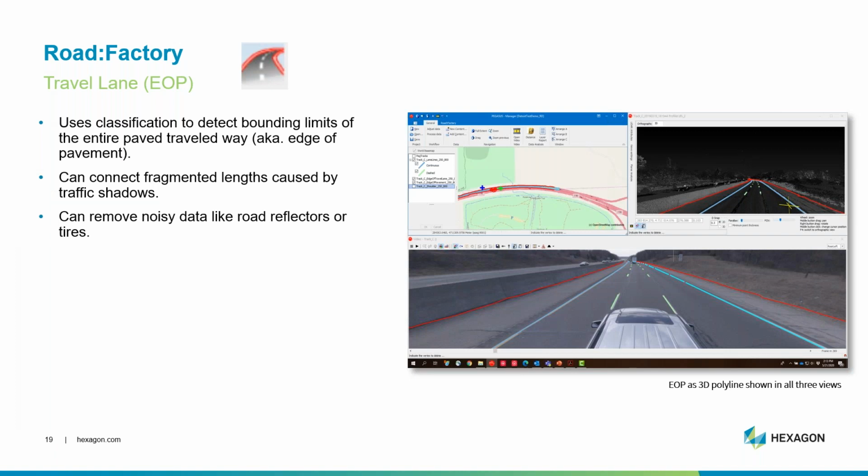The travel lane tool will delineate the edge of the pavement and the shoulder limits. So this tool is useful in generating and displaying the area of the road shoulder, as well as the pavement limits and the edge of traveled way. This tool also works to groom the data for use in OpenDRIVE, which we're going to discuss in more detail soon.